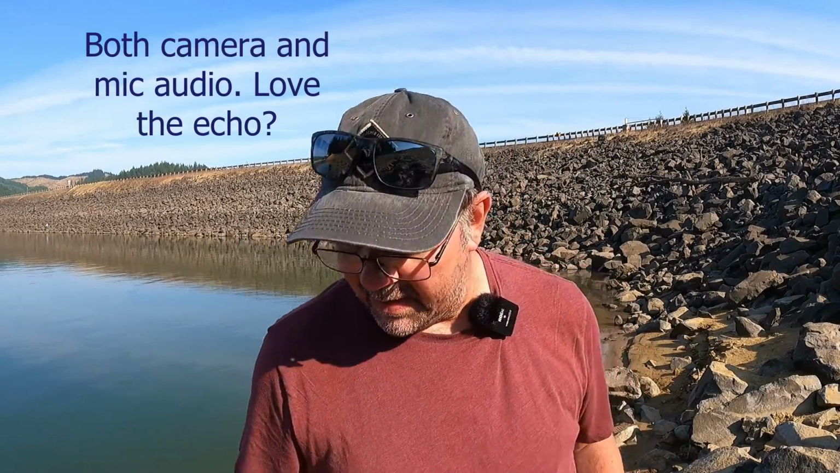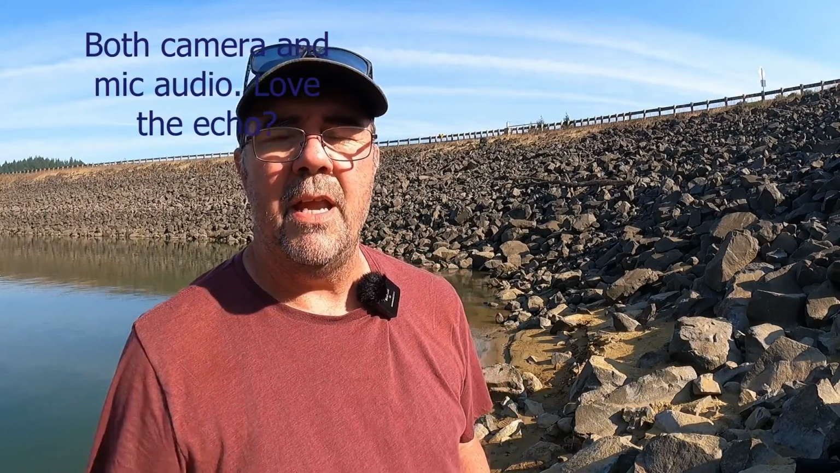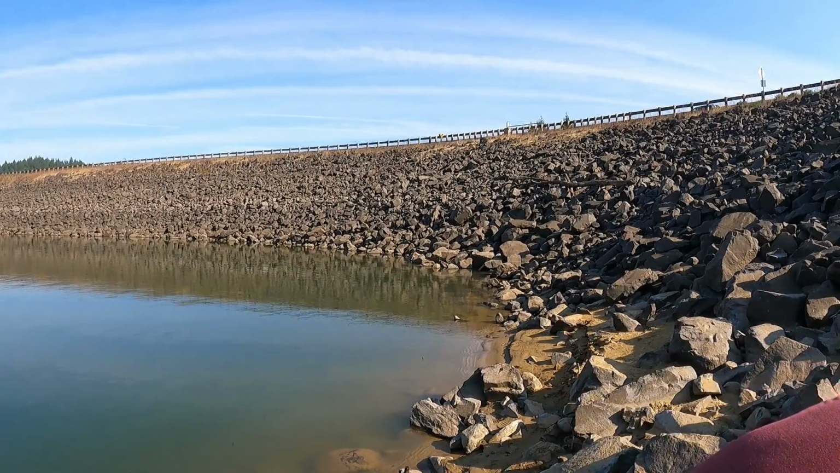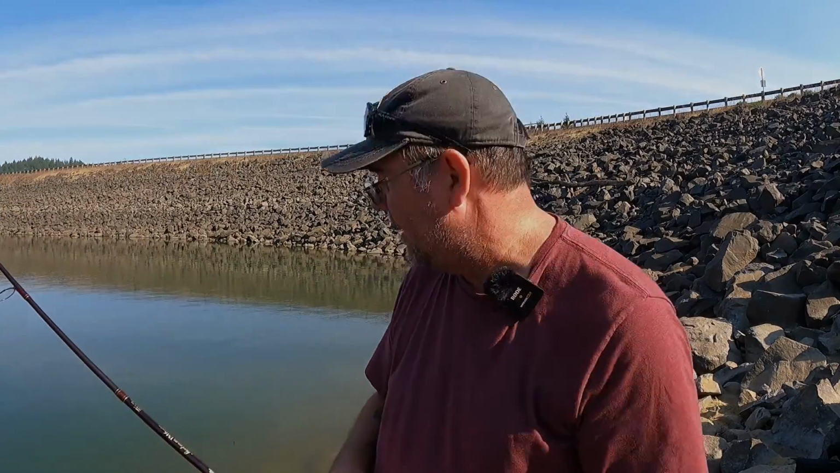But this way here, if I step away a little bit far from the camera, you'll be able to hear me and still see me. And I got this other one here, my cell phone, that I like to use as a camera as well. I got it pointed out there, so maybe you can see my bobber go down and I catch big fish, lots and lots of big fish, because they'll be dam fish. That's what matters, is that they're dam fish, because we're fishing at the dam. So let's see what we get.